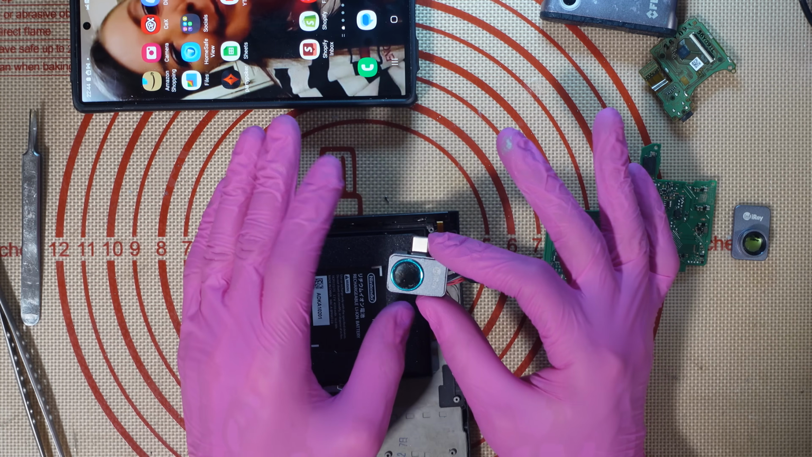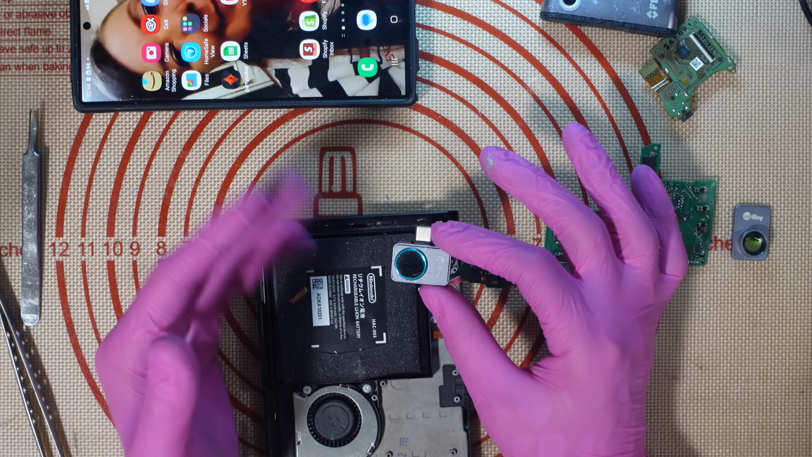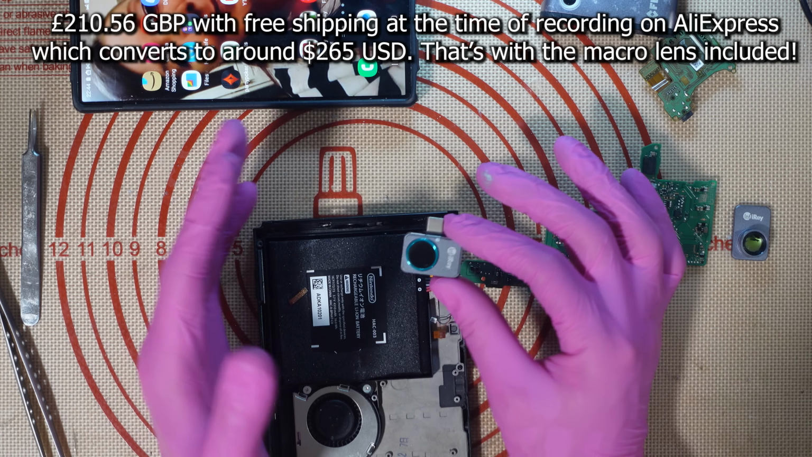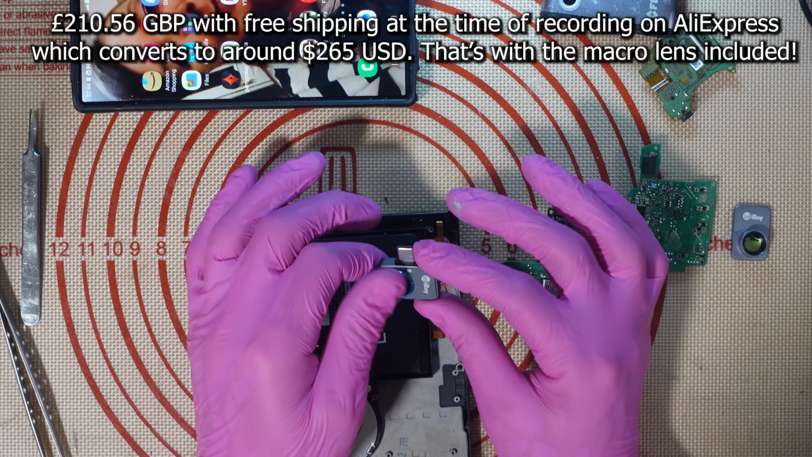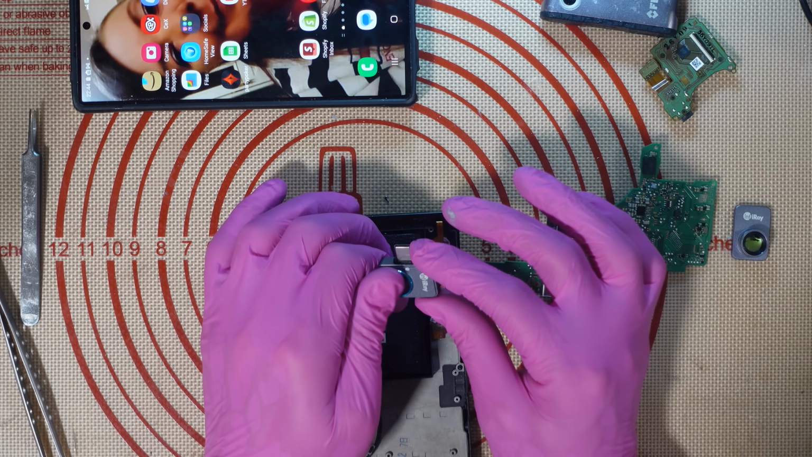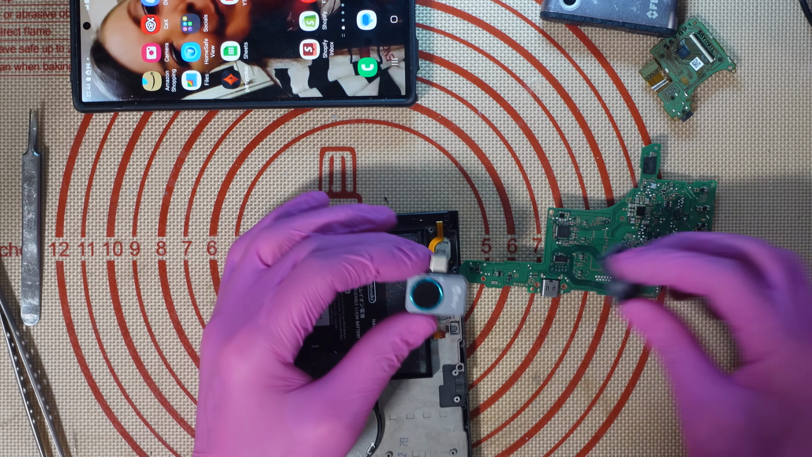I have not paid for this. But these retail on AliExpress for around about 210 British pounds. Of course, postage and currency conversions are going to vary worldwide, but it's around about 210 British pounds at the time of recording. They have come down a little bit in price in the past couple of weeks. They used to be about 240.